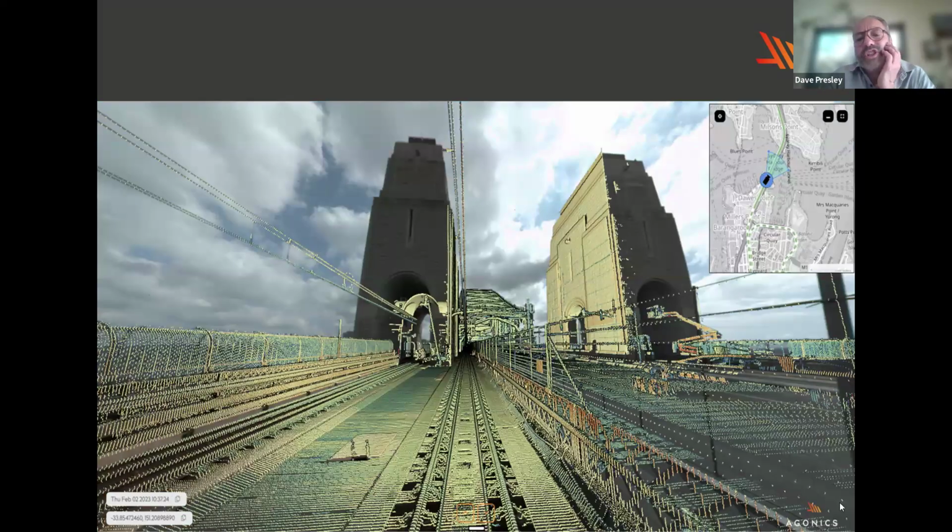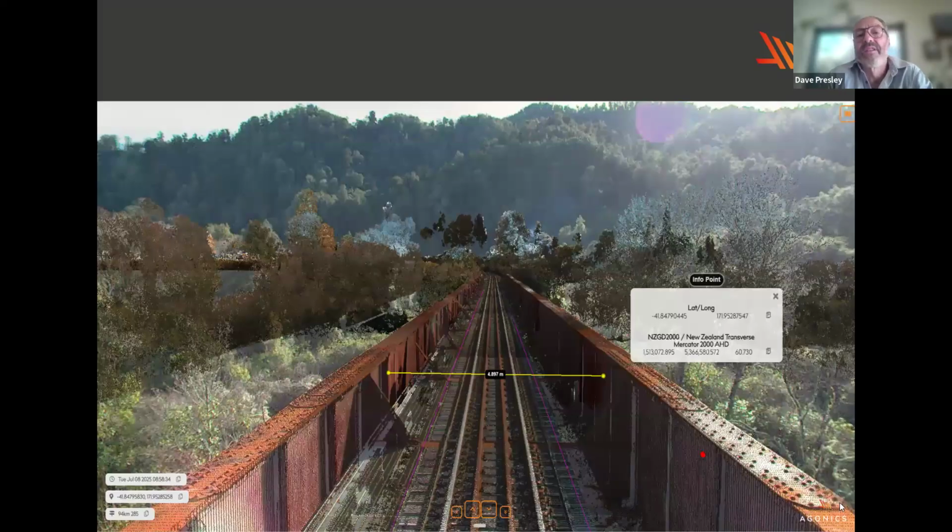A similar view, showing again the point cloud density, just approaching the Sydney Harbour Bridge. Sydney Trains capture this level of data every 6 months across their network. Metro Trains capture it every 1 to 2 years. And this is the third photo that I'll show, and this is, I think, Bluff River in the South Island KiwiRail network. You can see each point has a coordinate, and because there are coordinates, we can take measurements inside that point cloud very simply.